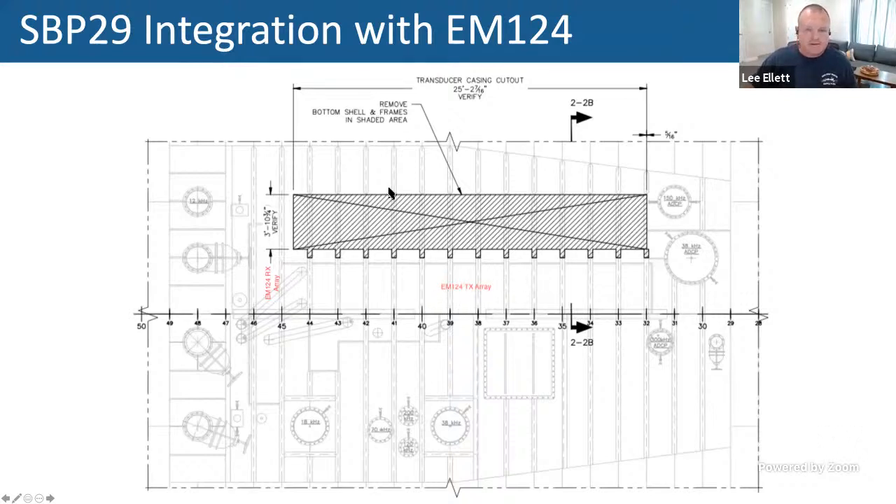And so it was proposed that Sally Ride put the SBP29, a 3-degree system, adjacent to the EM124 TX array. So it's a significant cutout to the ship, a significant modification to the ship to get that in there.